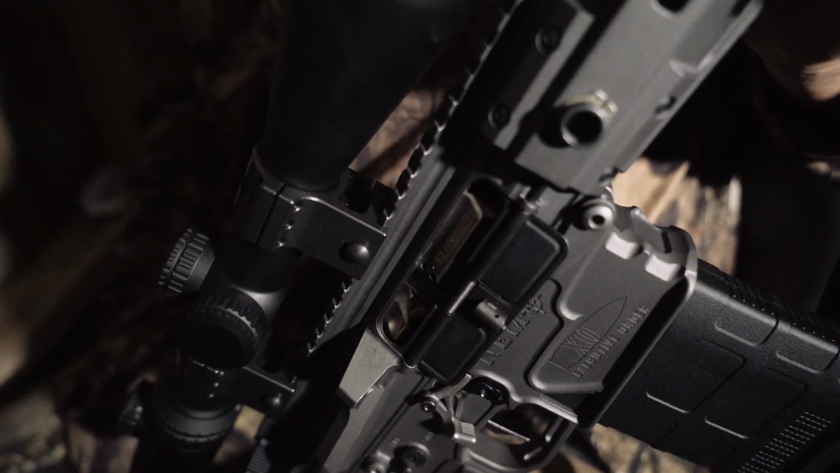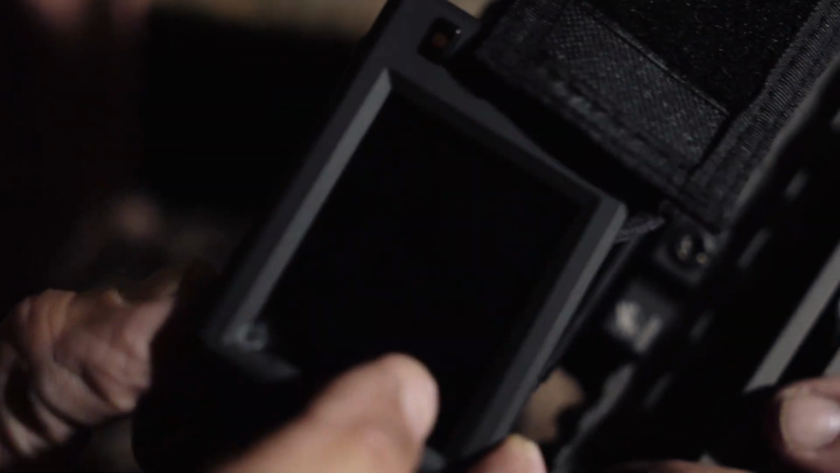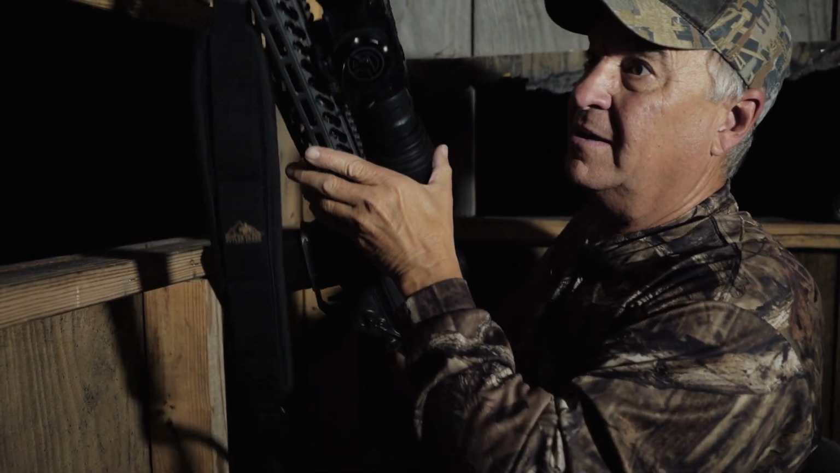It's about 9:30 p.m. right now, and I snuck in here in the cover of darkness. This right here is going to be the inaugural hunt with this rifle. It's an incredible AR. And this is a little record deck right here I can turn on, and if there are any hogs out there at all that will measure the heat off their body, I've got it set on white hot, and it ought to be able to show the hogs up pretty easily. So what I'm going to do is just get things settled down, give it a little bit. We're going to turn the light off, and then I'm going to turn the thermal on and do a little bit of scanning out in the field and see what comes out.